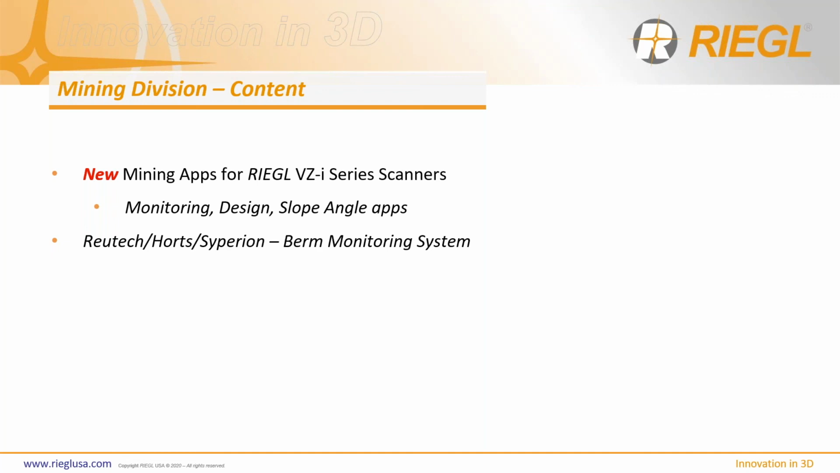So we've developed some new monitoring apps, design apps, and slope angle apps, right? And these apps are not just developed, they've been tested. My colleague Thomas Geisler, who I introduced to you earlier, is the head of our mining division. He's done a great job at connecting and really testing these and perfecting these apps so that they could really apply to the real world of mining.